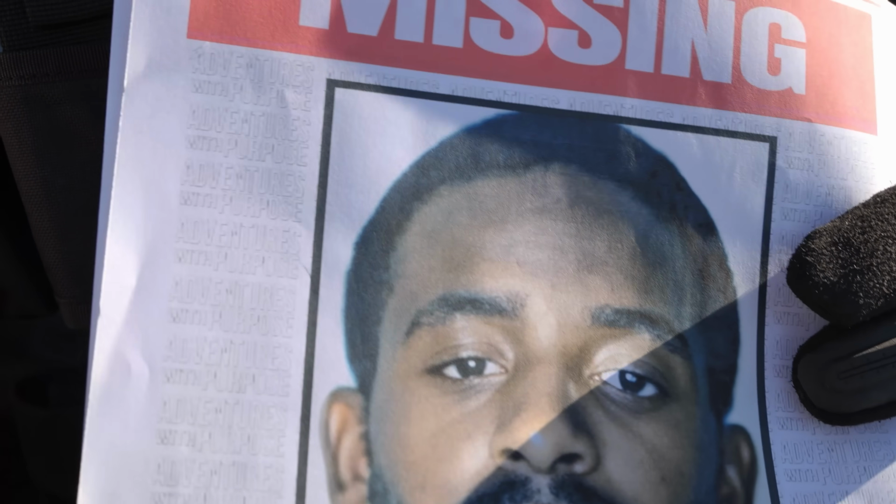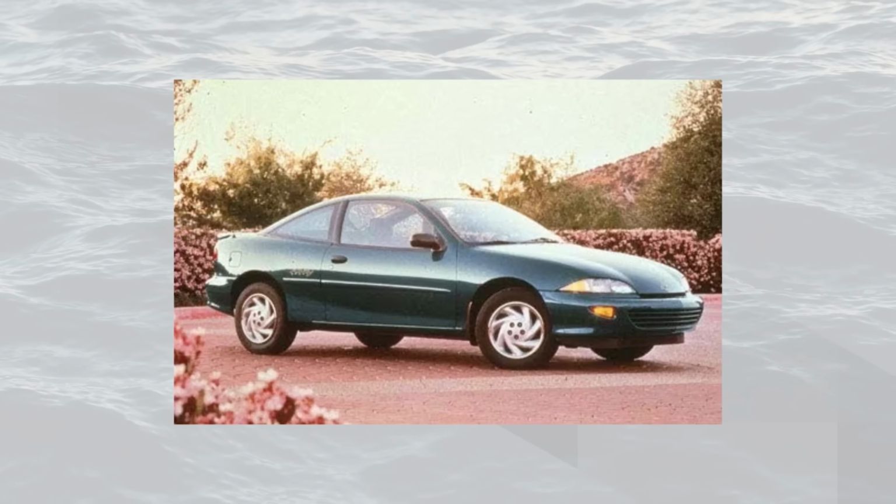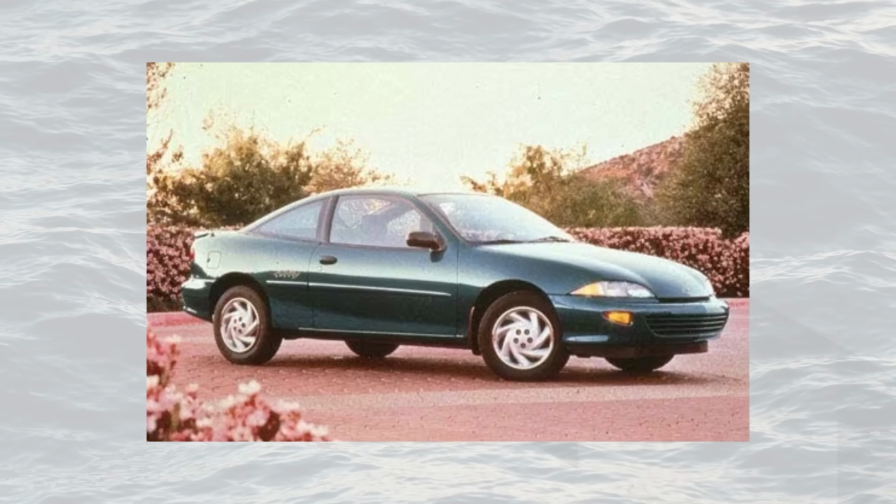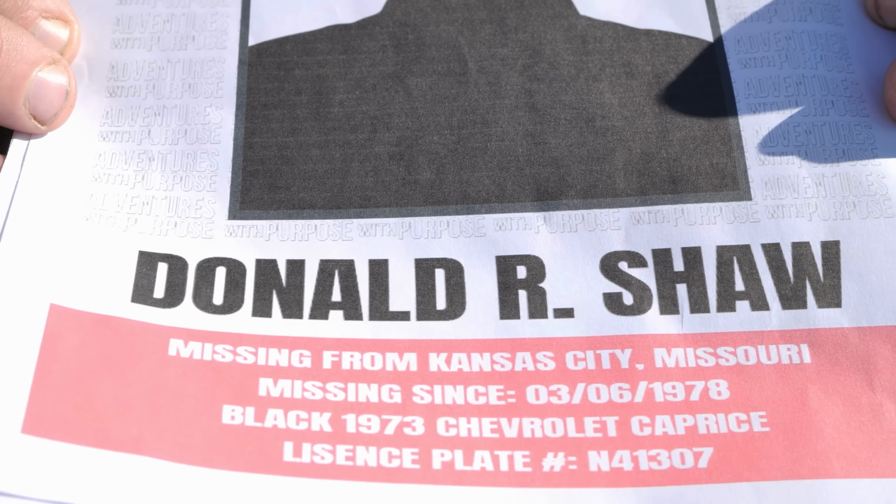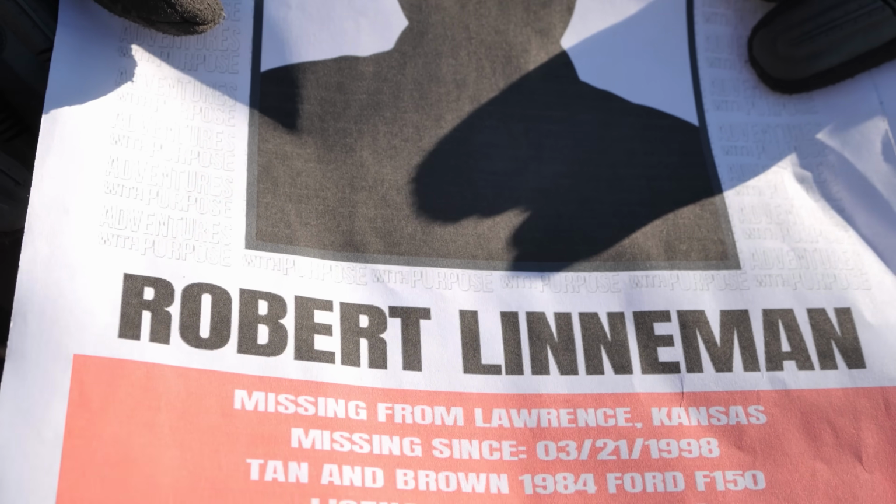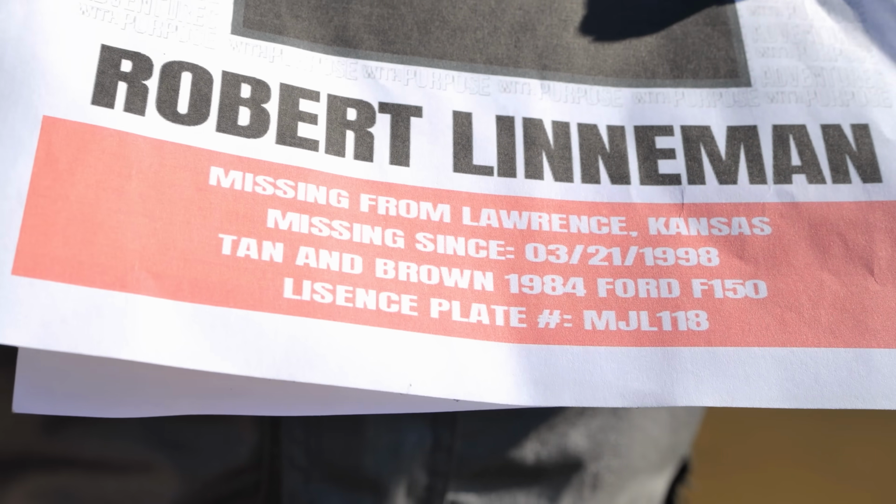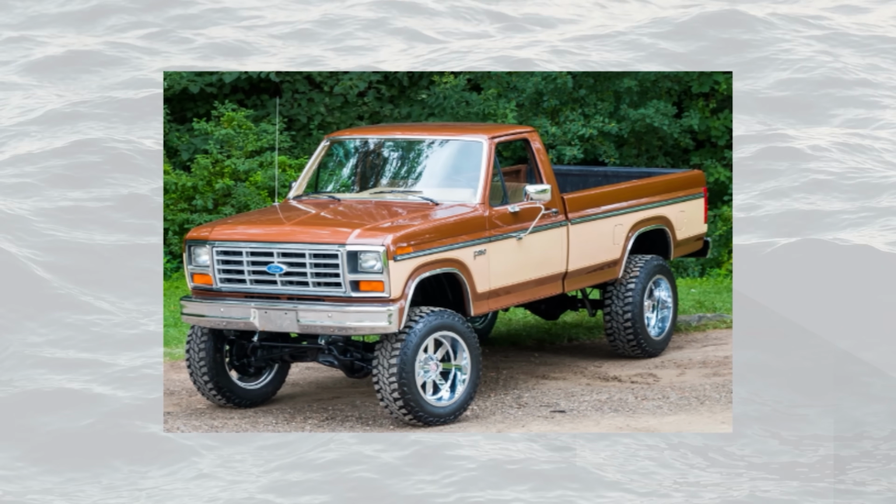Ford Tempo. Deus J. Hudson, missing from Kansas City, Missouri, driving a green 1999 Chevrolet Cavalier, missing since October 31st of 2007. Donald Shaw, missing from Kansas City, Missouri, missing since the 3rd of the 6th, 1978, in a 1973 Chevrolet Caprice. Robert Linneman, missing from Lawrence, Kansas since March 21st, 1998, driving a tan and brown Ford F-150, 1984